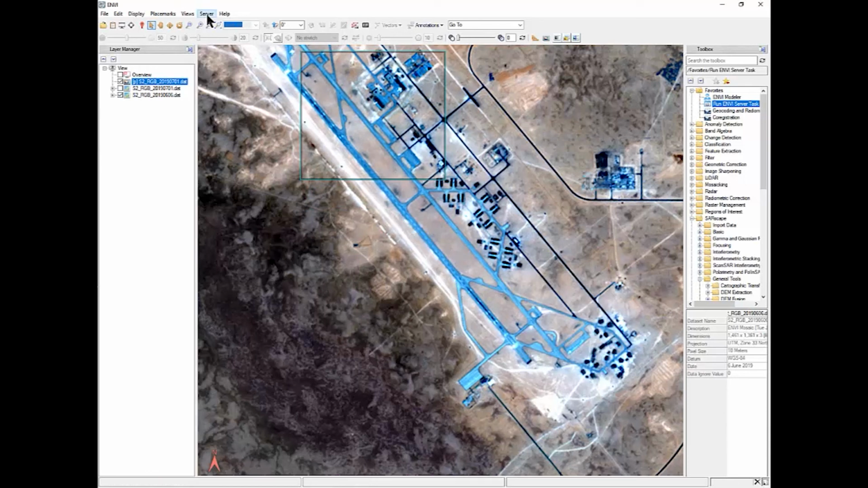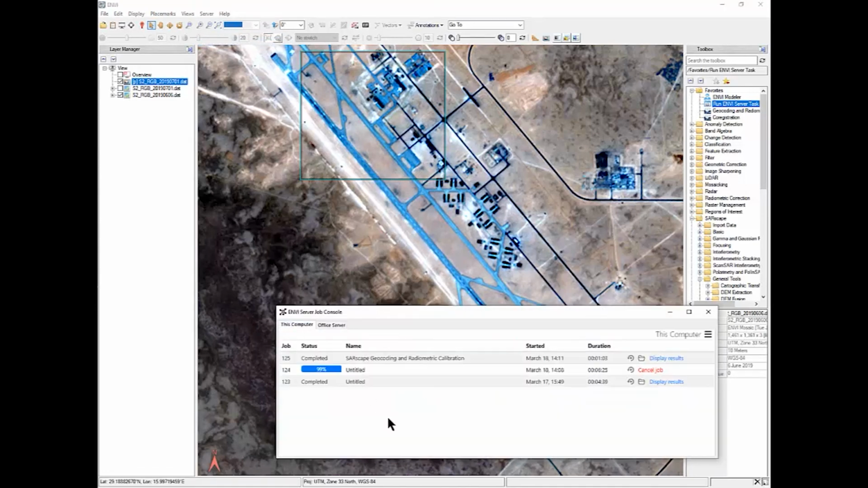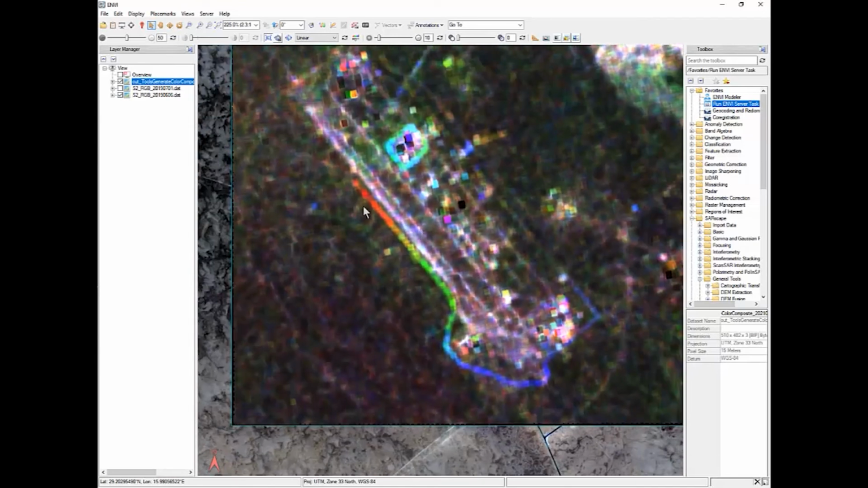Okay, let's now see if our task is completed. It's close to be completed. Okay, it's completed. Let's load the task and review the result. As you can see, the changes are highlighted in different colors because different colors mean also different periods of time. Red, green, and blue.